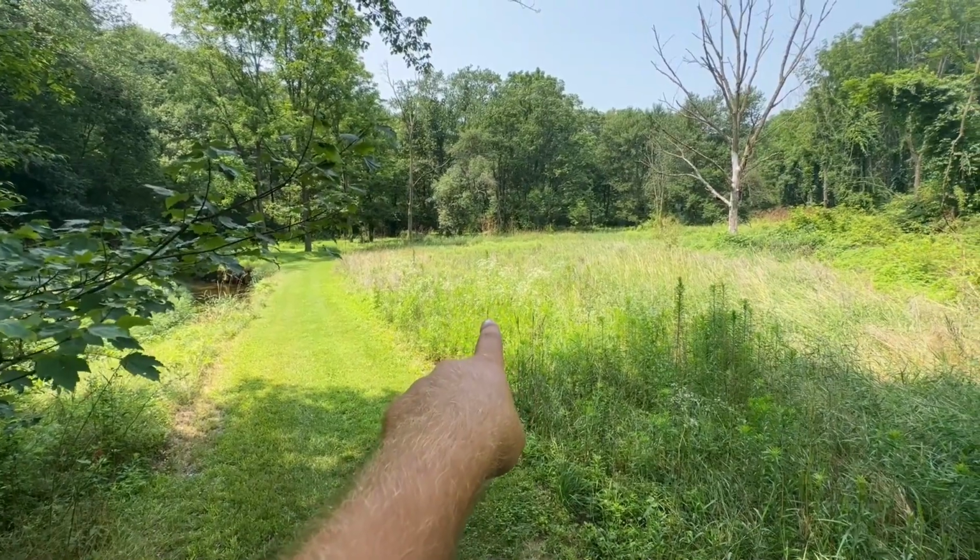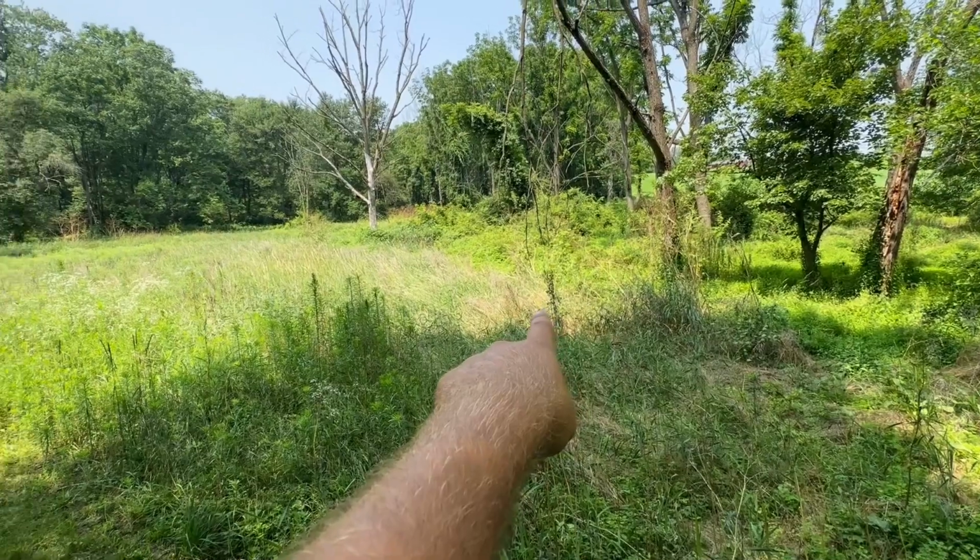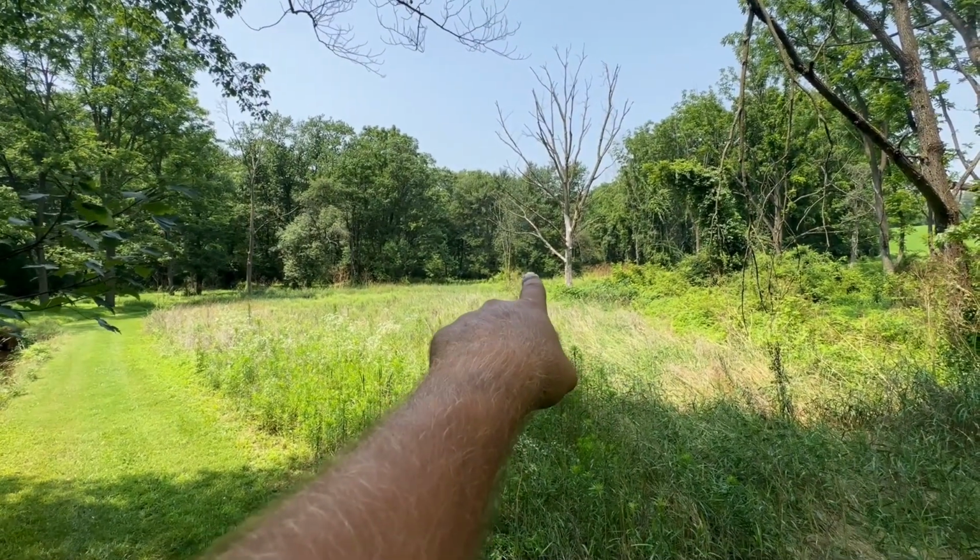I got some great memories from this tree stand behind me. Shot a doe right there in October, shot my buck right there in November, and then in December shot a doe right over yonder. So I shot 3 deer down here last year, and I had a brassicas plot in front of me and a clover plot over there.